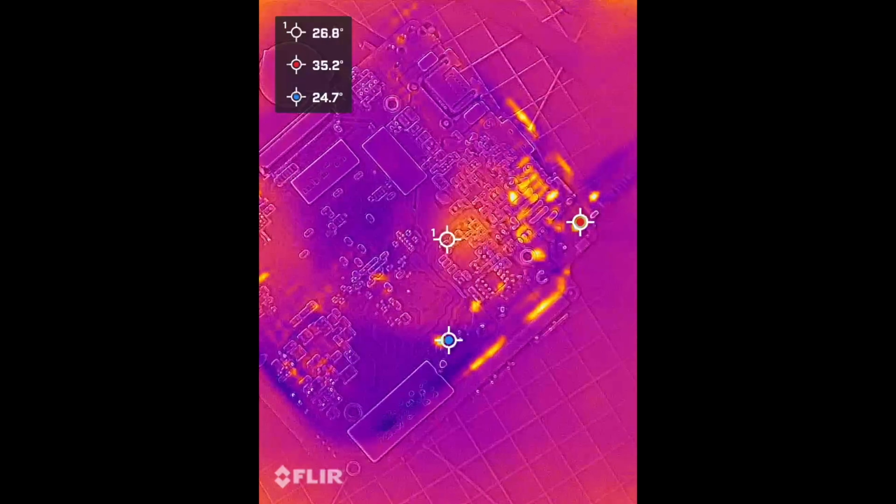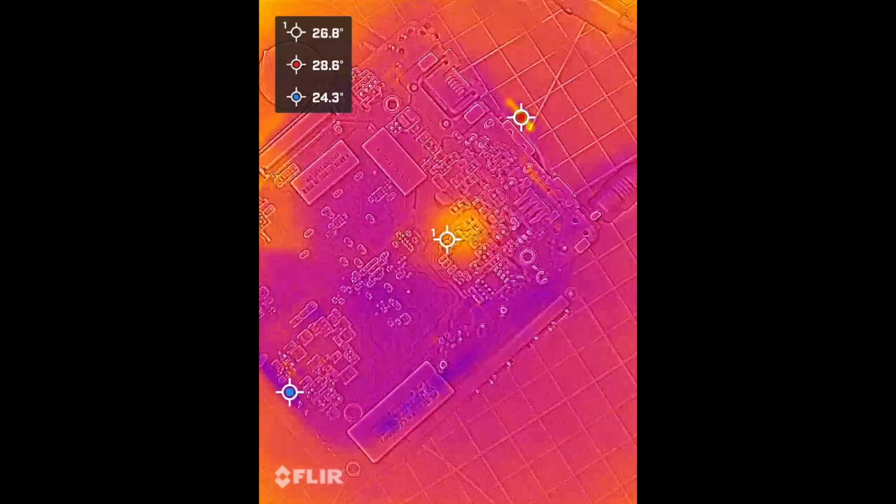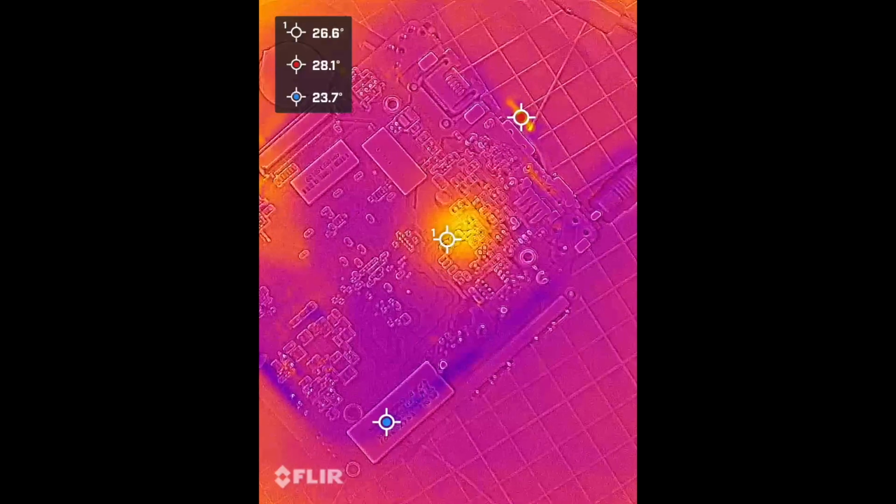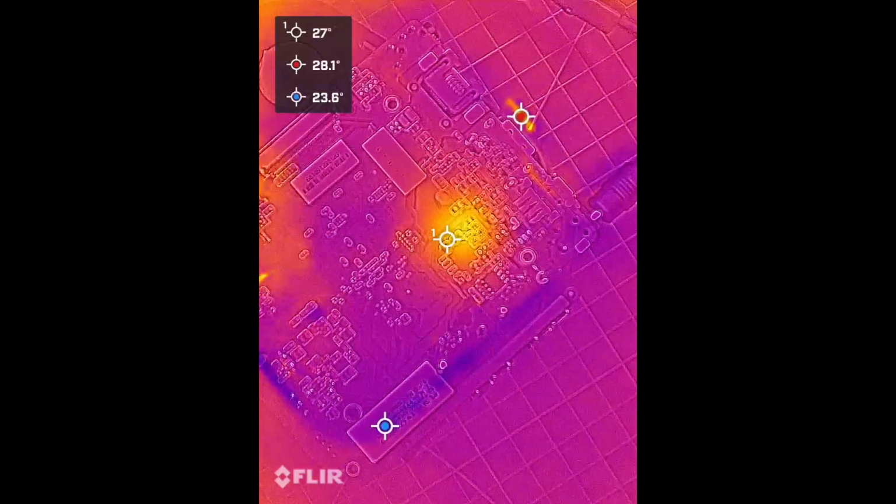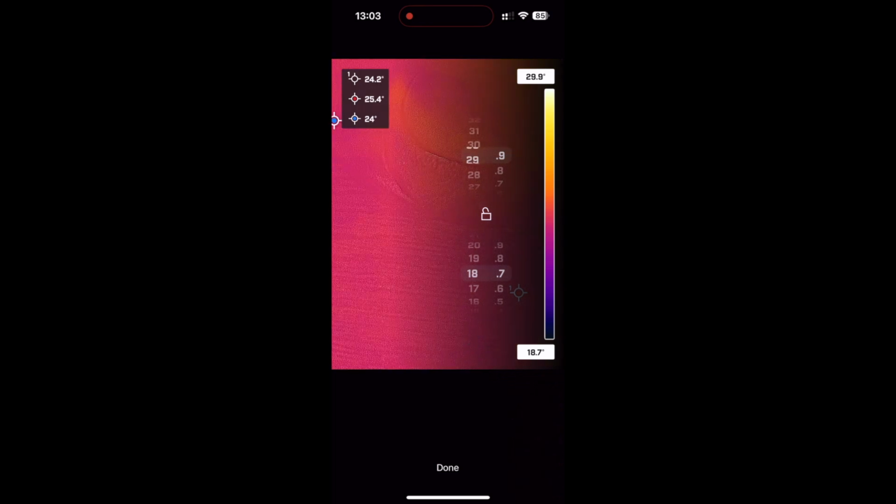Now the pros. It has dynamic imaging, so it overlays the visible image over the thermal, so it can be useful sometimes, although you have to adjust the alignment manually. It has large cursors that follow hot and cold spots as fast as the frame rate allows. It saves the videos and photos to the phone photo album. You can manually set temperature ranges within 1/10 of a degree, and it comes with a carrying case, which is a nice touch.